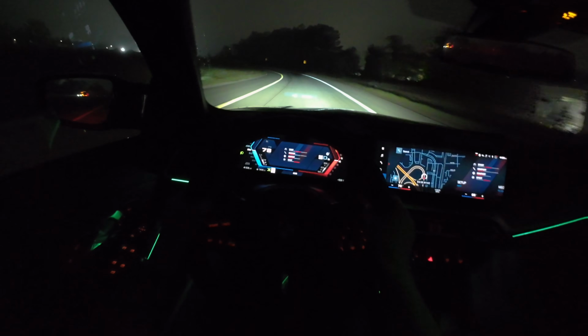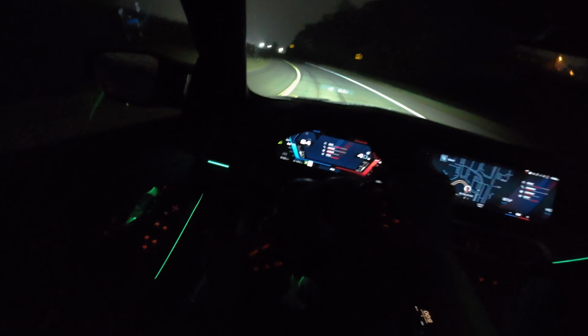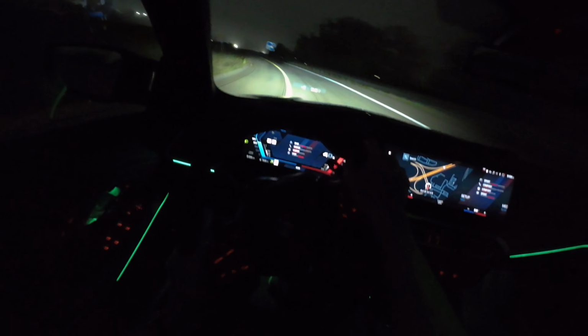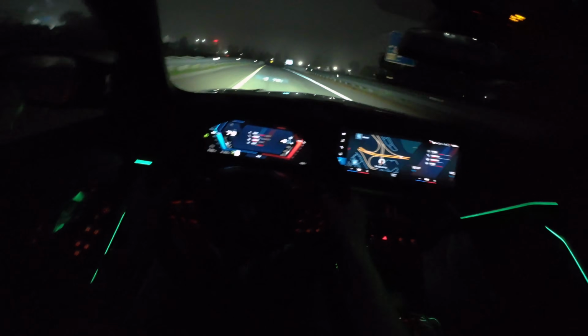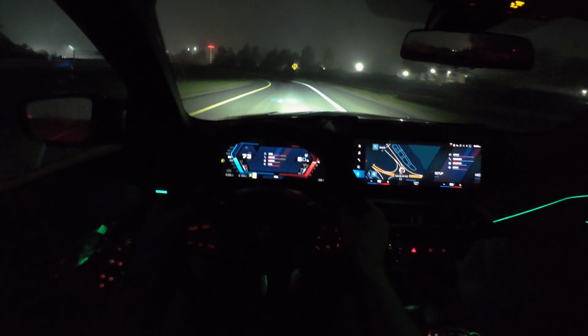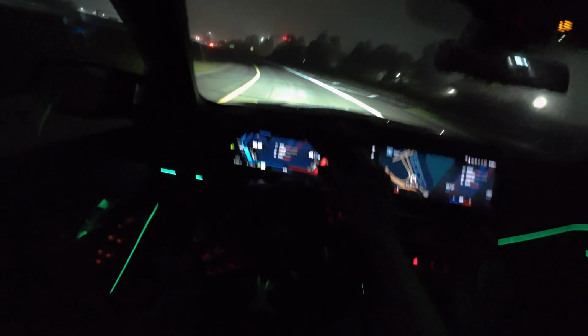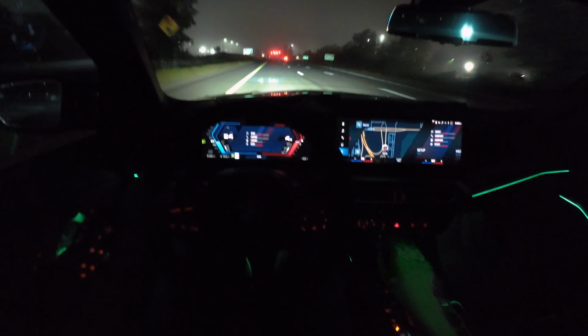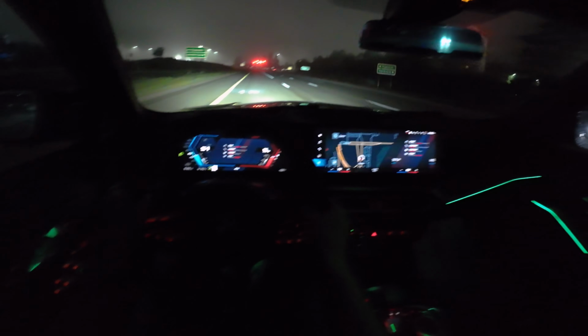I love the adjustability here. Finally, BMW is making some M cars that give us driver feedback, and I think that is just so important.